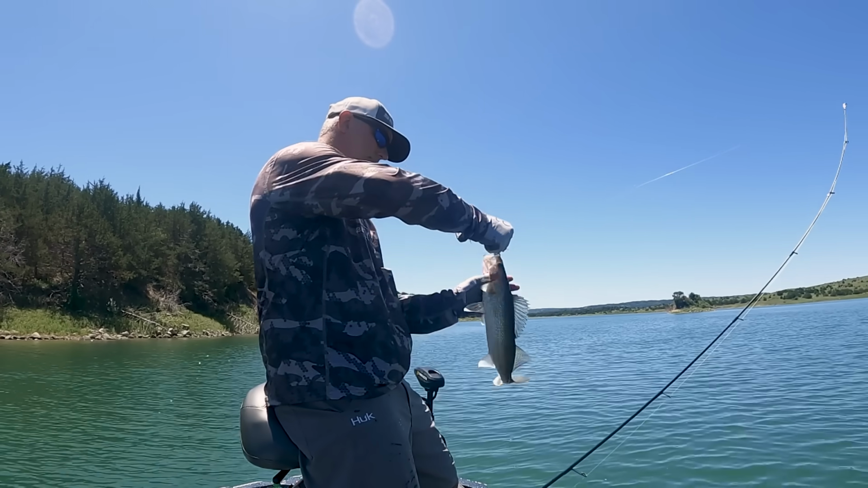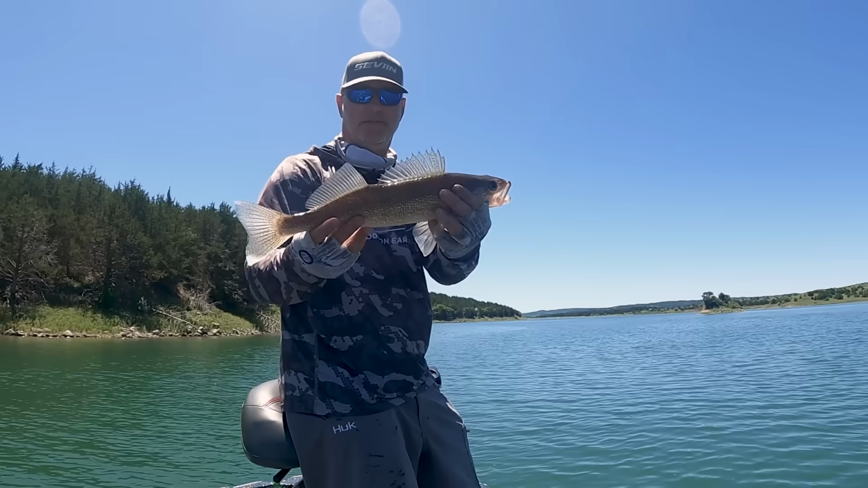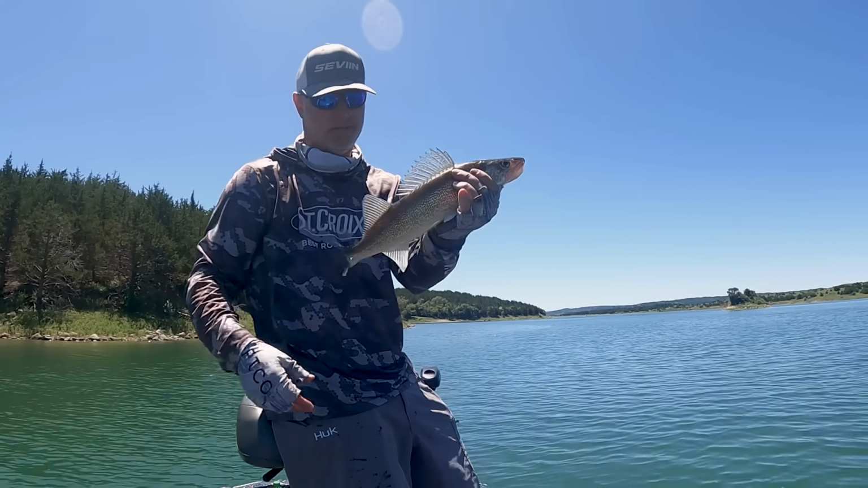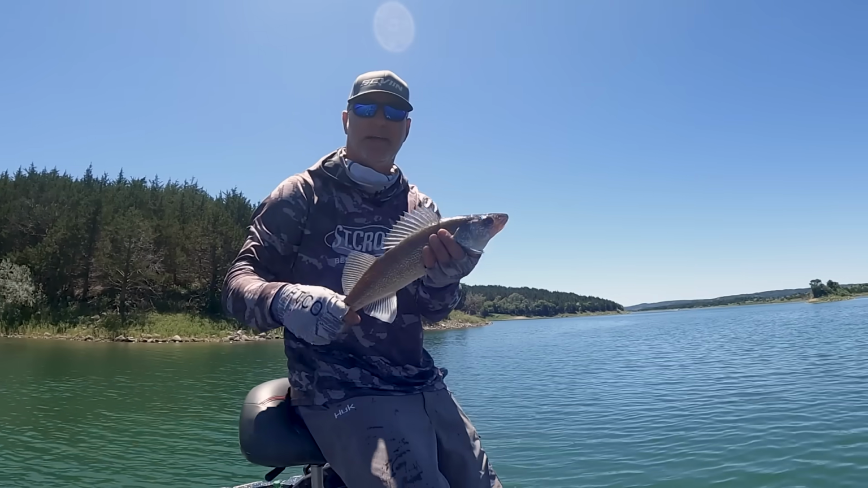So this guy, a little smaller, still a nice 17-incher. I was reeling it up fast to get away from some of the little bites I was getting. And that is feisty.